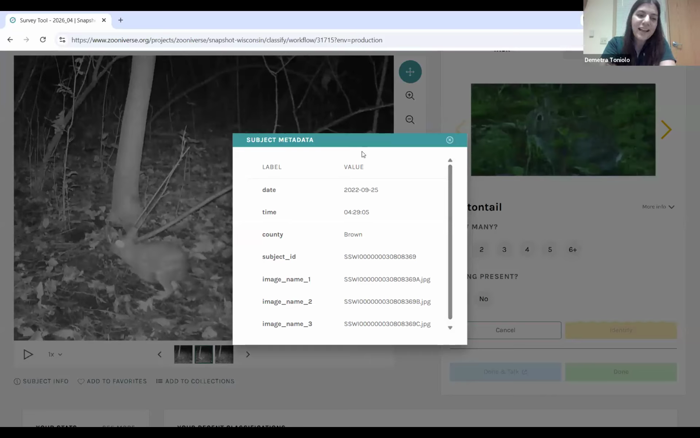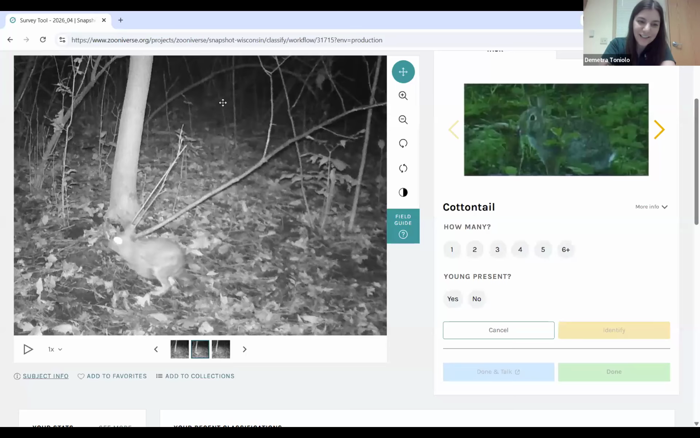I would agree. The reason I asked that question is because snowshoe hares are only white in the winter months, so their fur will transition from brown to white. If it was later in the fall, I might have guessed snowshoe hare, but I think the length of the ears looks kind of short to me. And I feel like I can see a little bit of white on the bottom of that tail, which is telling me cottontail. All right, we did it. That was great. Thank you.